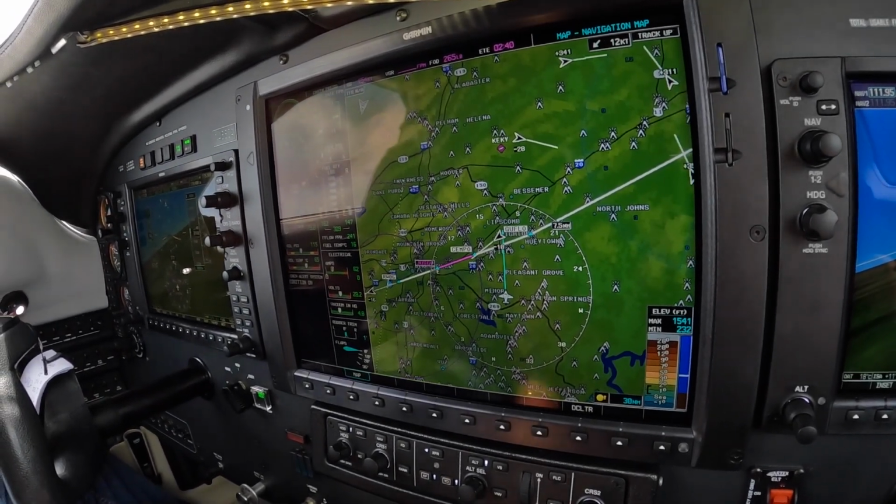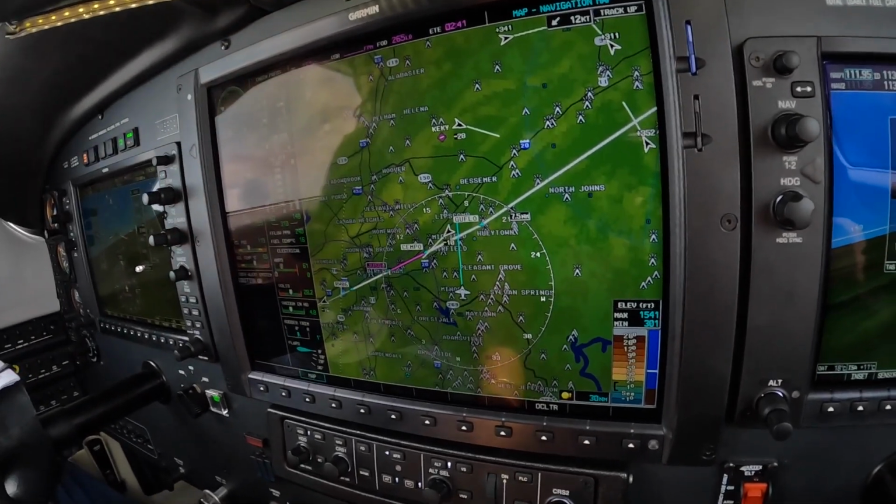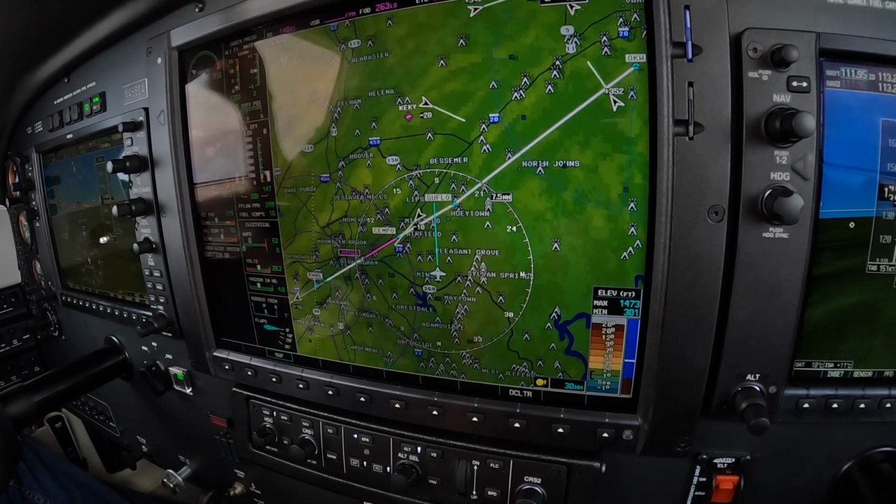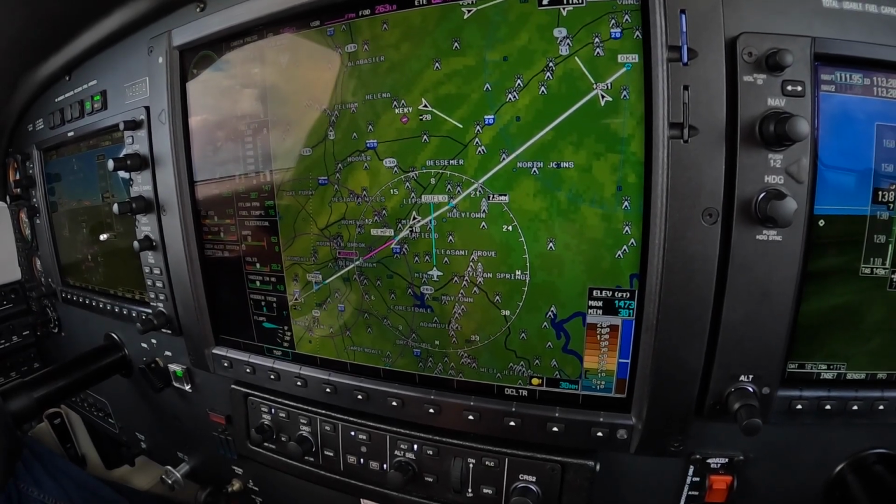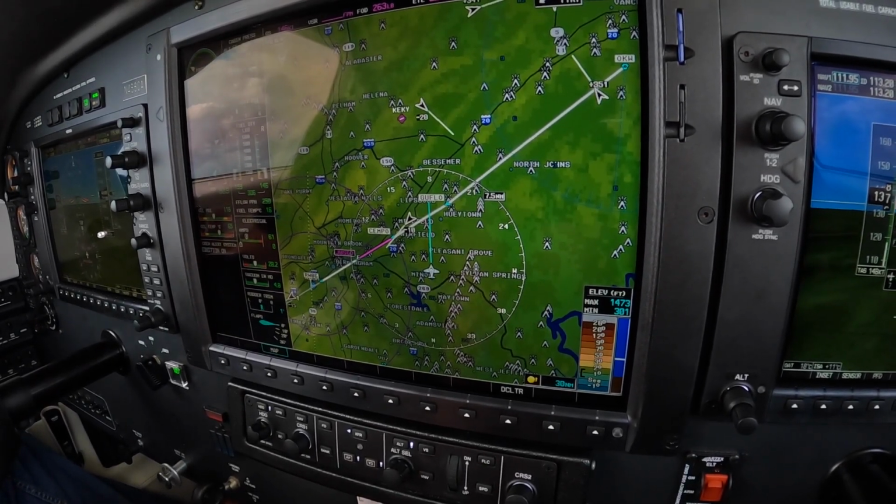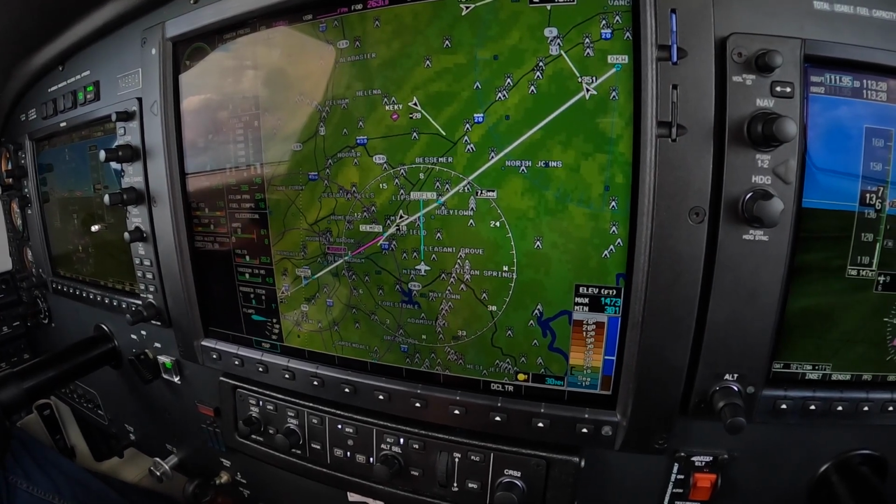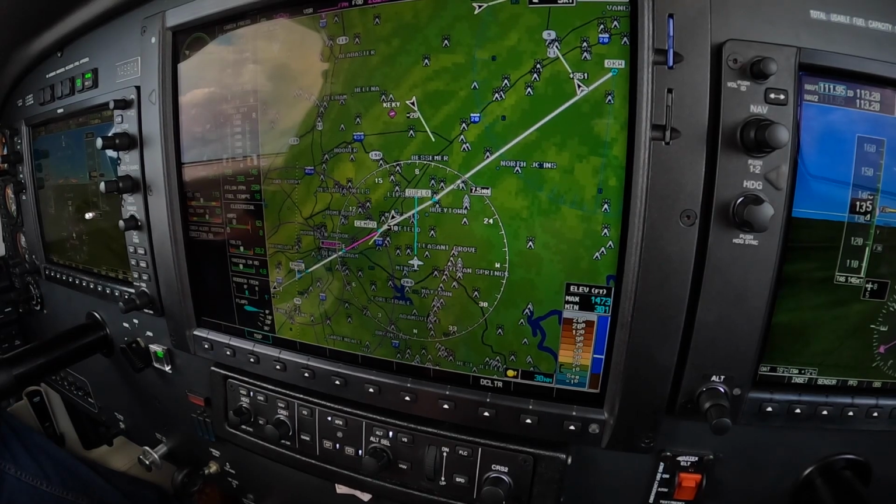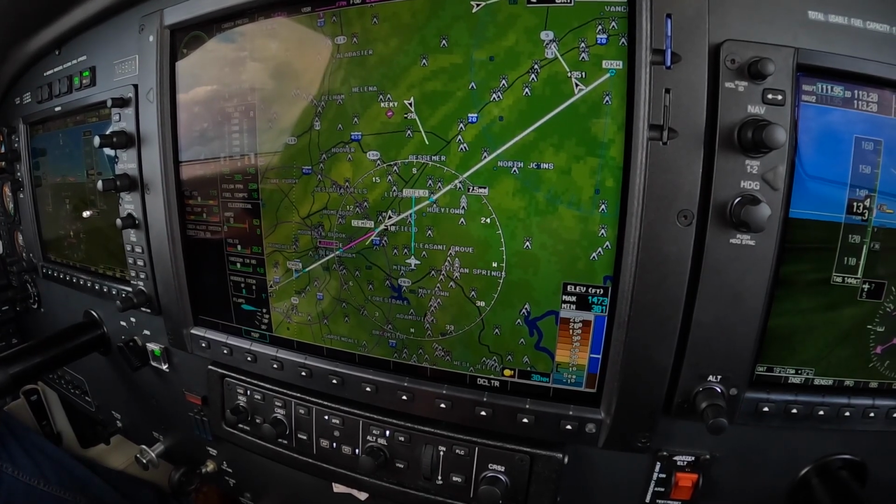Charlie Alpha, traffic you're following is 12 o'clock, 4 miles northeastbound on final, heavy KR 135 at 3,000. Traffic in sight, Charlie Alpha. Charlie Alpha, follow the heavy KR 135, caution wake turbulence, cleared visual approach runway 6. Wilco and cleared for the visual runway 6, Charlie Alpha.